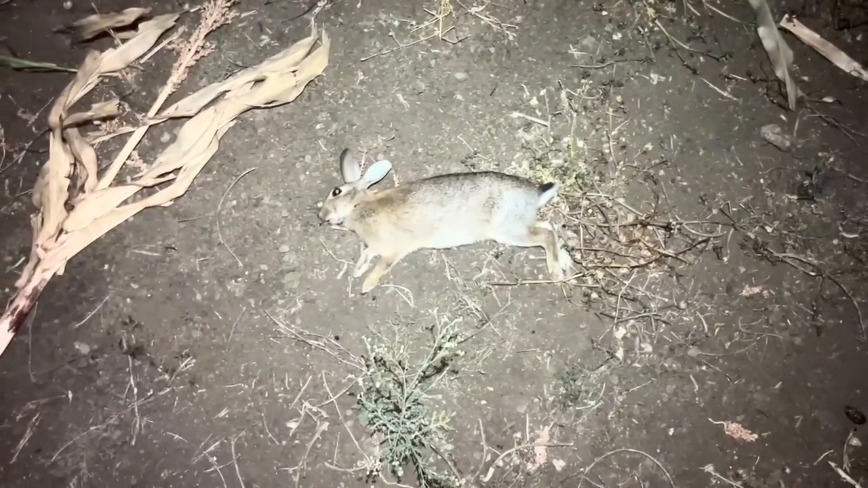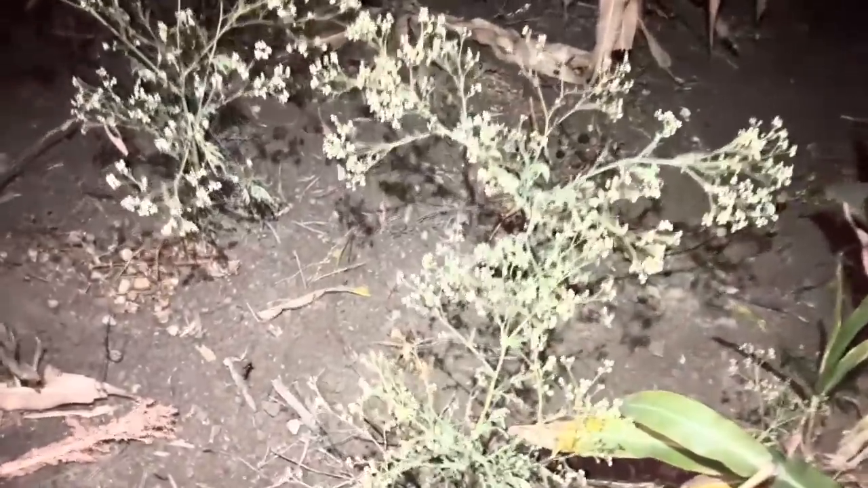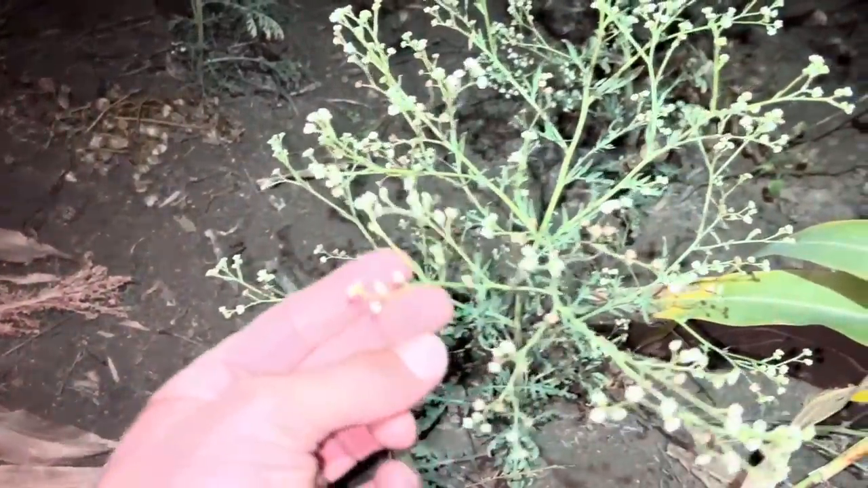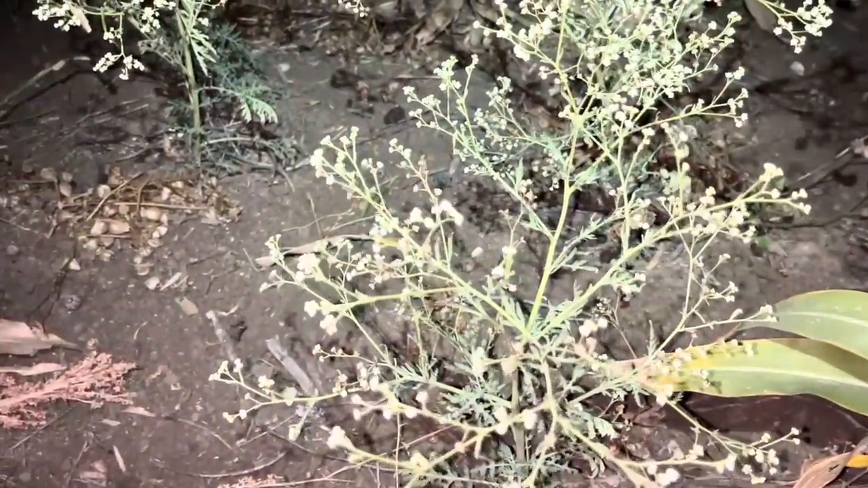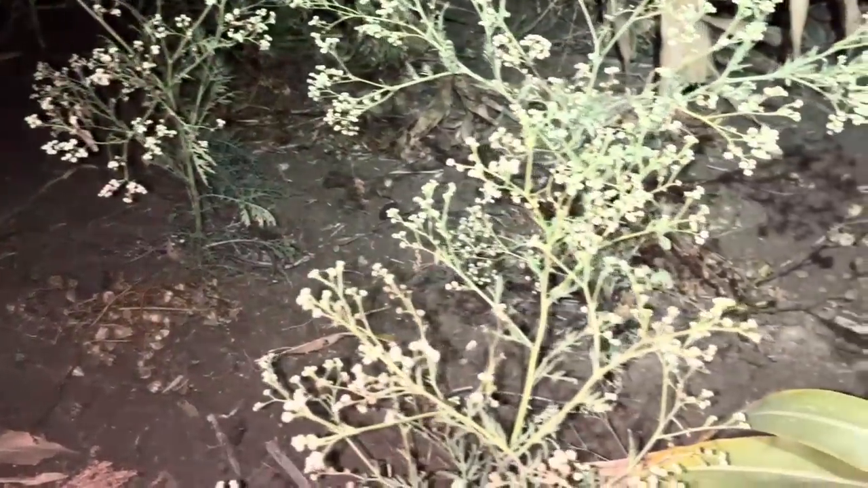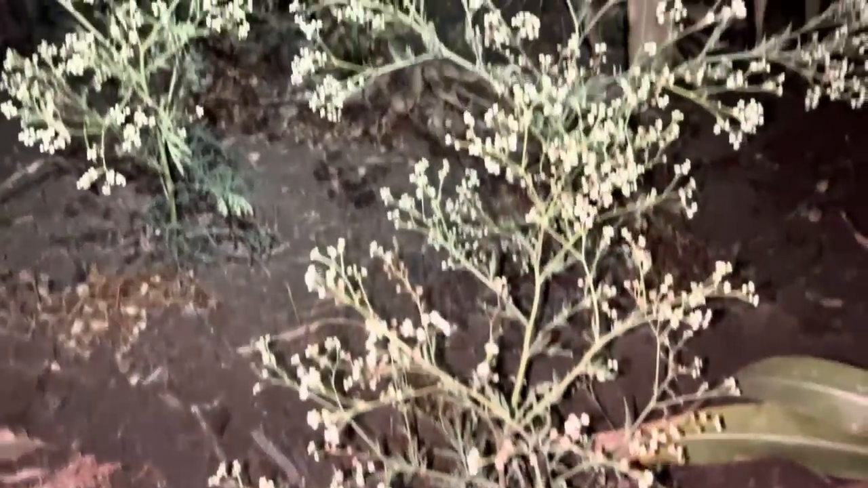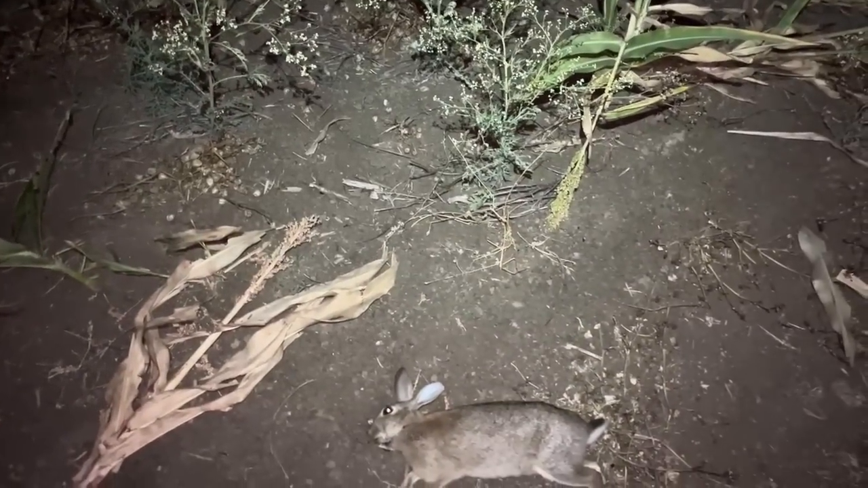Oh, there he is. Rabbit at 10 metres. But look at this. See all these things here? It's called Parthenium, and it's a terrible, terrible weed. So I don't want to be taking any of that anywhere home, but it's everywhere here, all through the crop. Very hard to get rid of too.